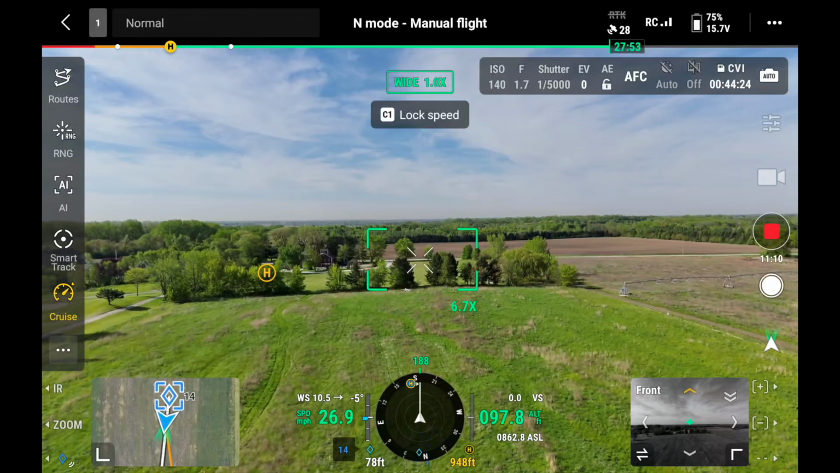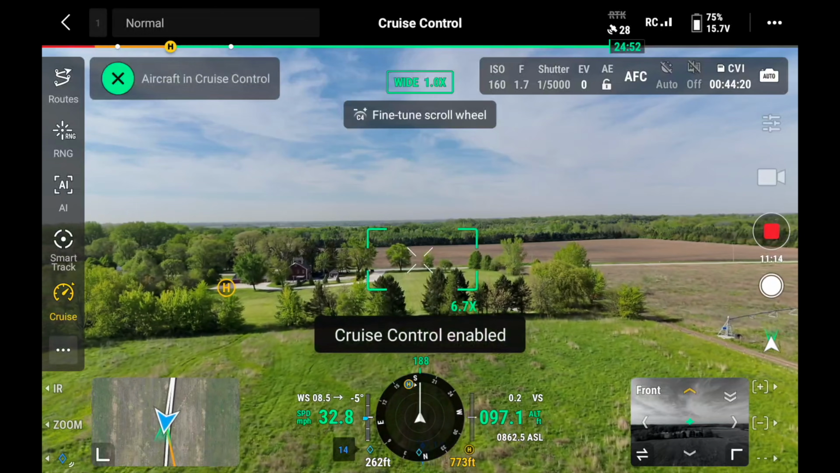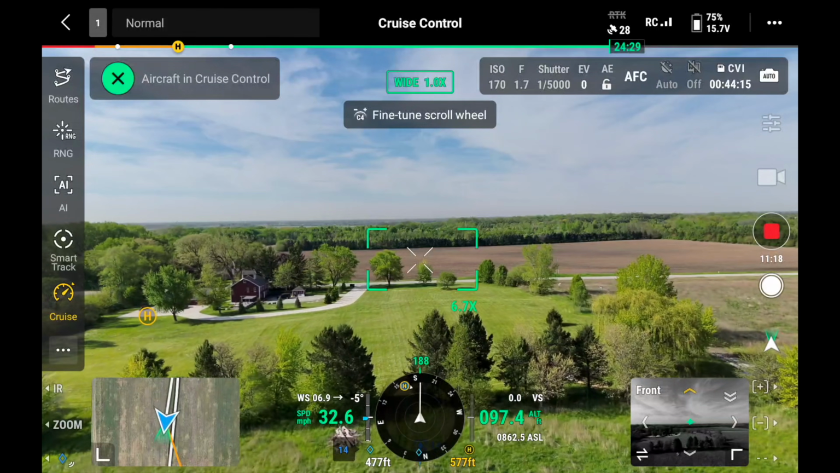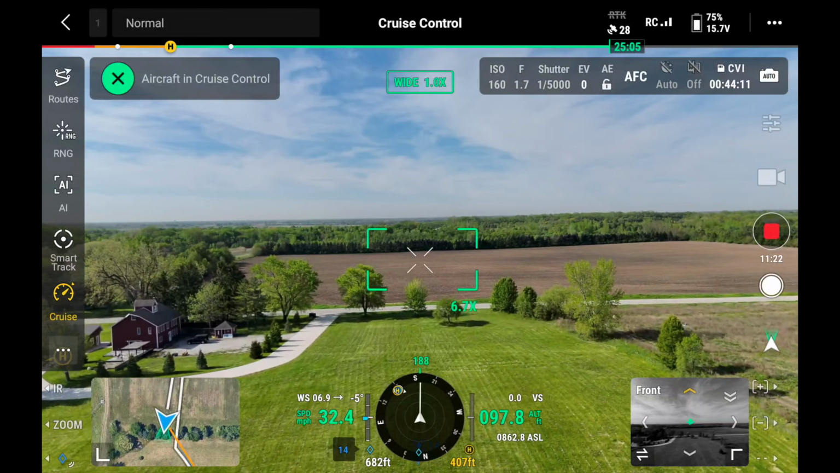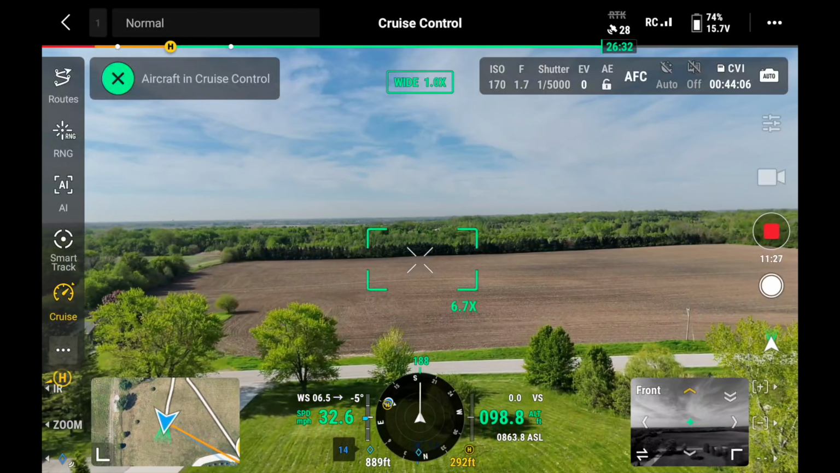The Matrice 4TD has a cruise control function where you set the drone to go off in a certain direction at a certain speed, and it's just gonna continue to fly in that direction at that exact speed until you tell it to stop. So very similar to what your car does with cruise control, which is why they call this feature cruise control.